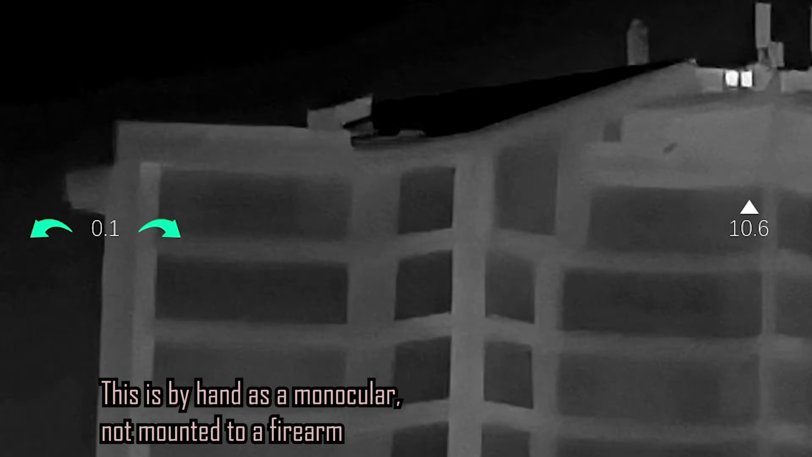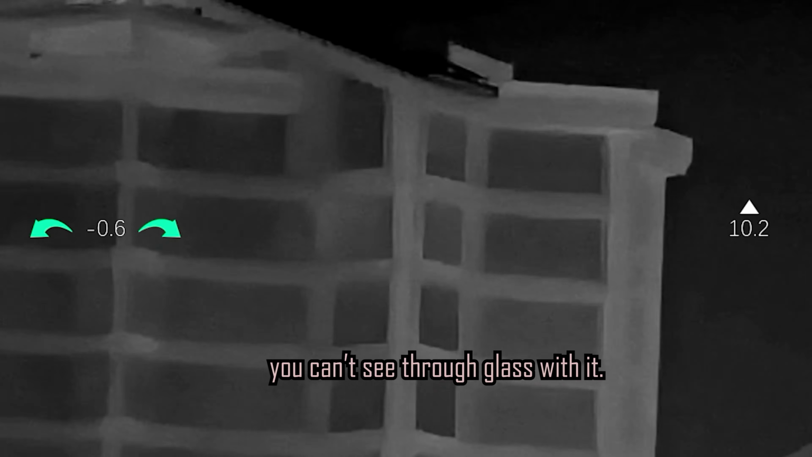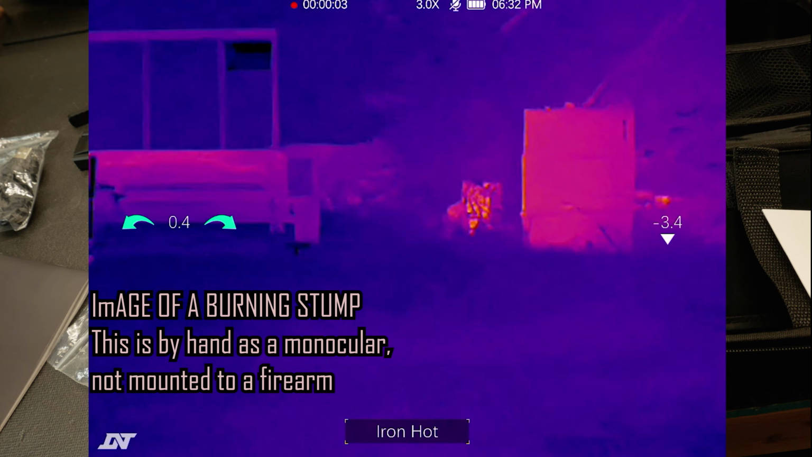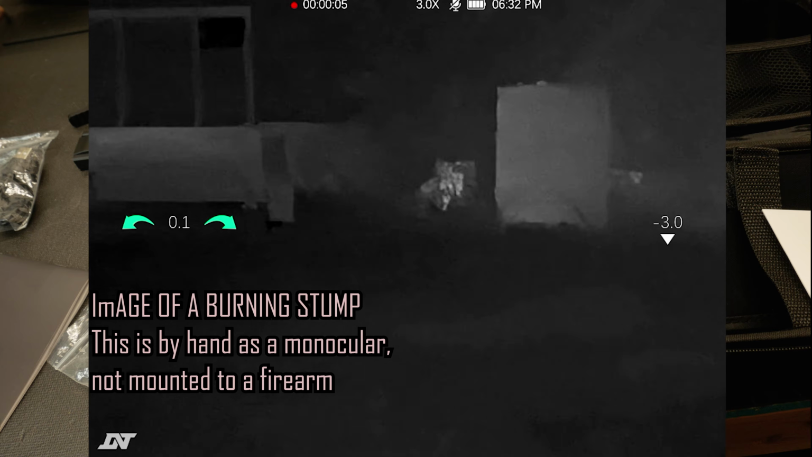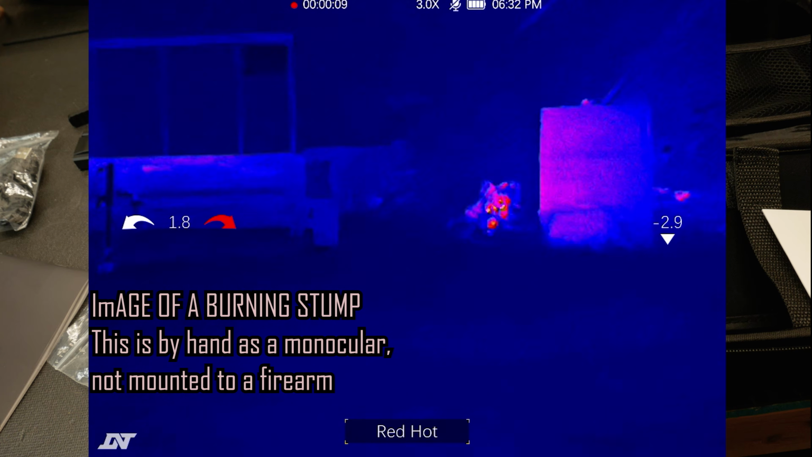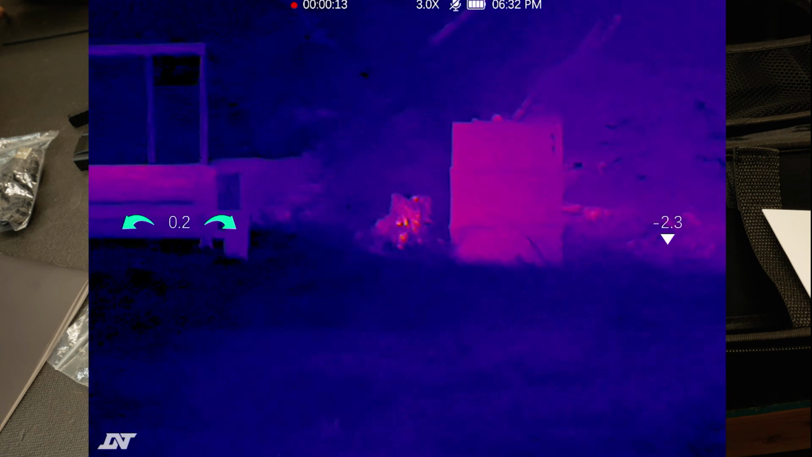I do want to note that this optic, the lower end, entry level model, starts at 3X. So it's 3X, goes to 4.5X, 6X, 9X, all the way up to 12X. So 3X to 12X digital zoom. It has 4 different color palettes. We have iron hot, white hot, black hot, and then also red hot.